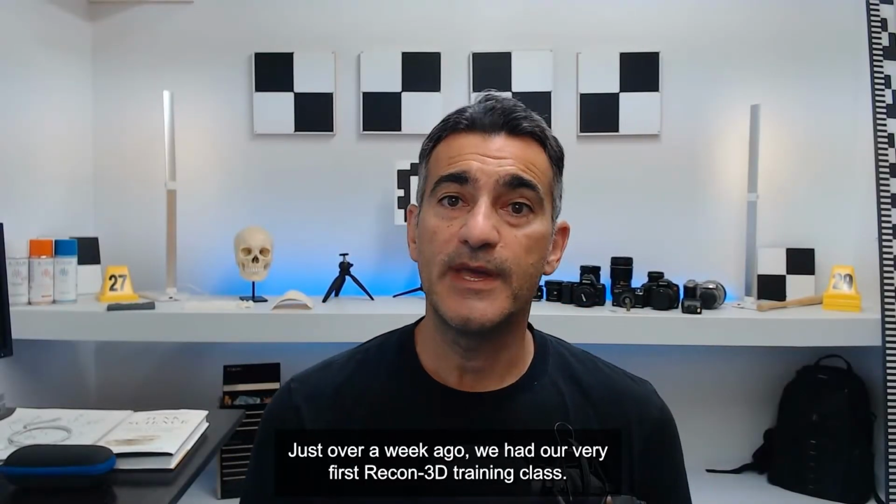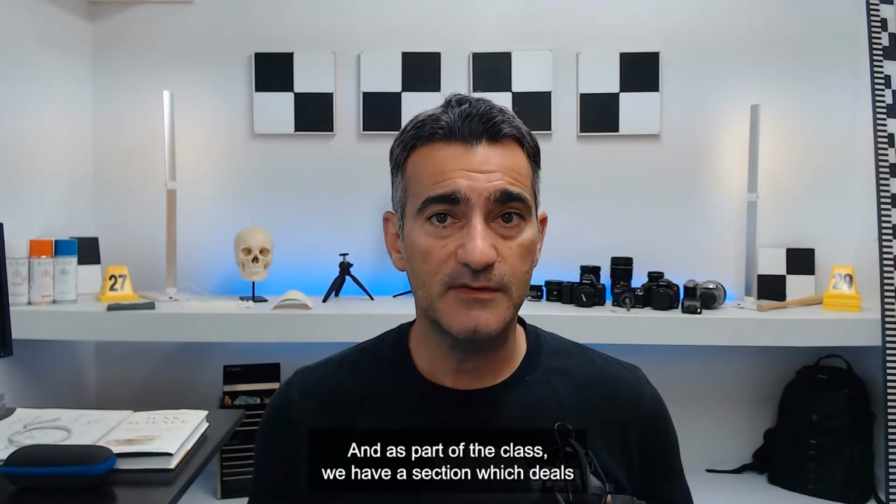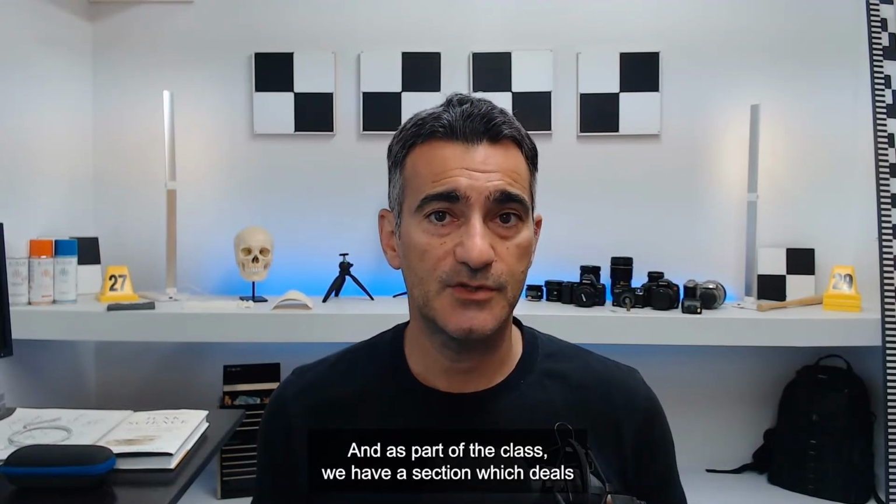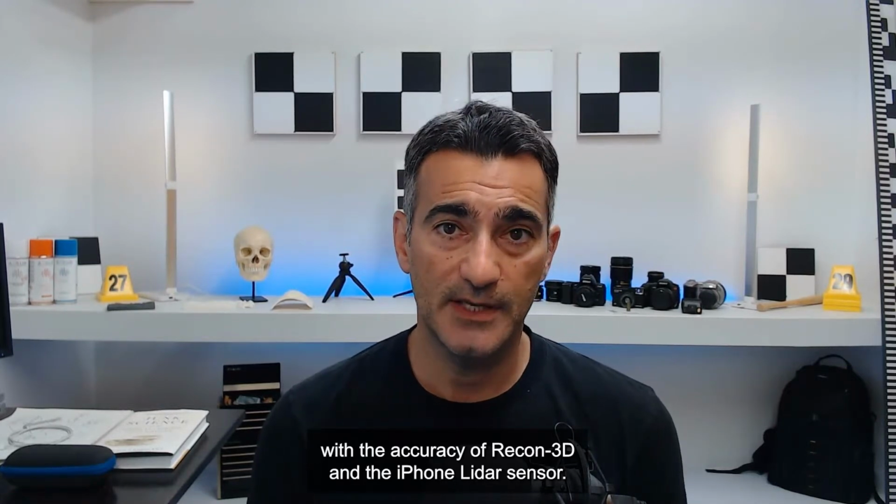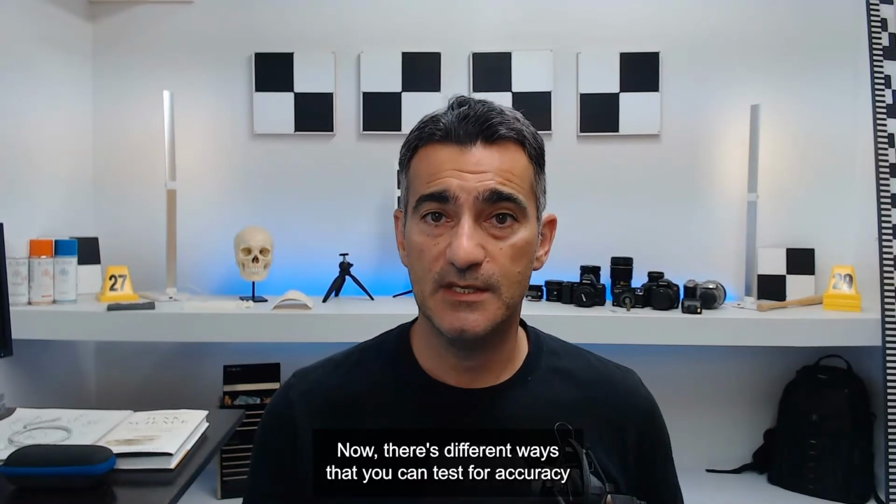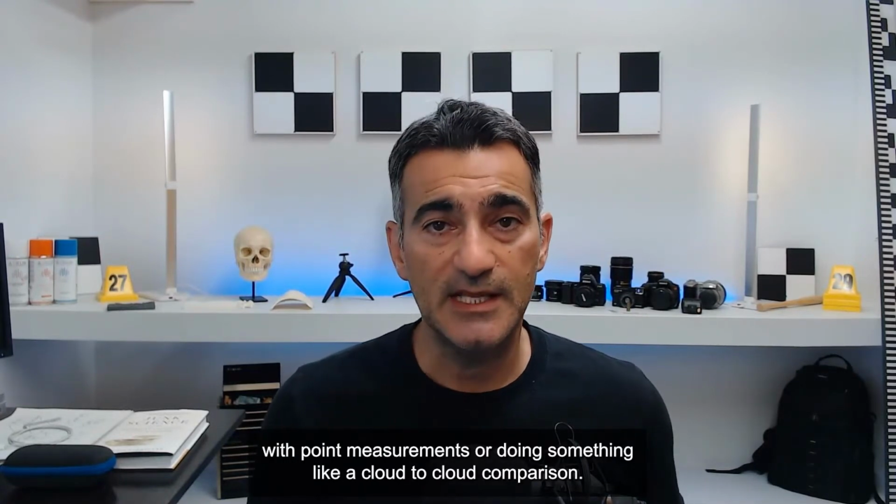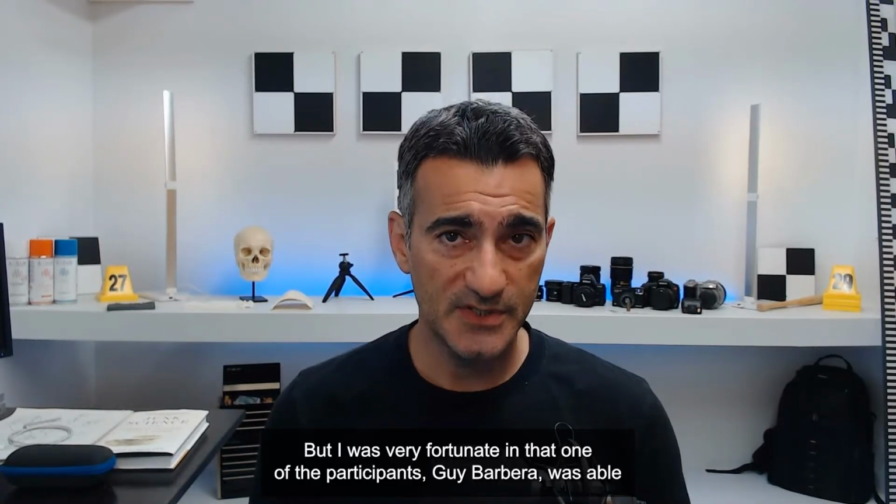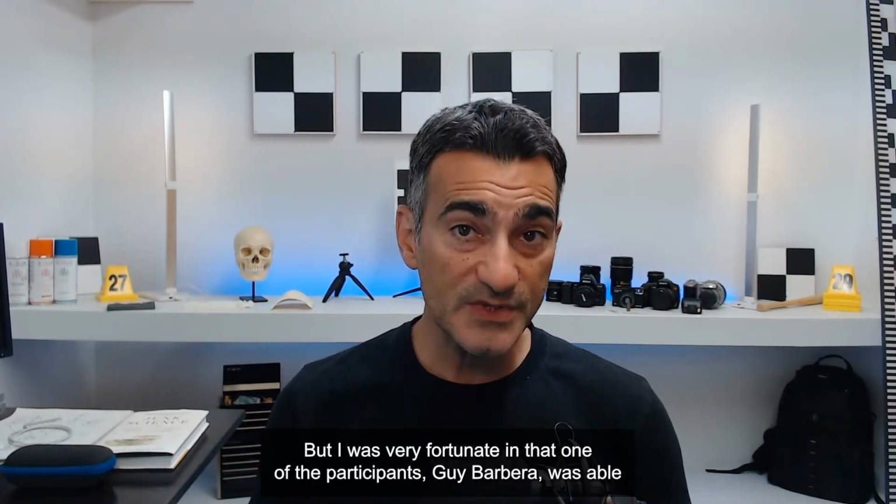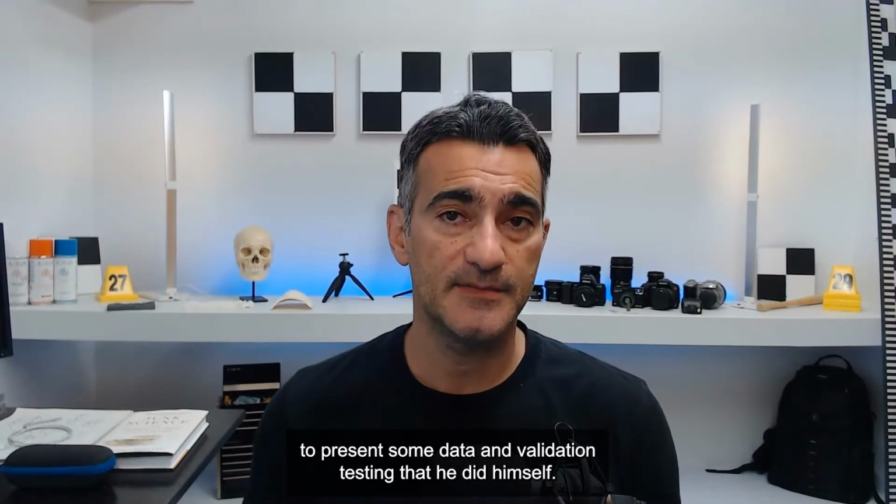Just over a week ago, we had our very first Recon-3D training class. And as part of the class, we have a section which deals with the accuracy of Recon-3D and the iPhone LiDAR sensor. Now, there's different ways that you can test for accuracy with point measurements or doing something like a cloud-to-cloud comparison. But I was very fortunate in that one of the participants, Barbera, was able to present some data and validation testing that he did himself.